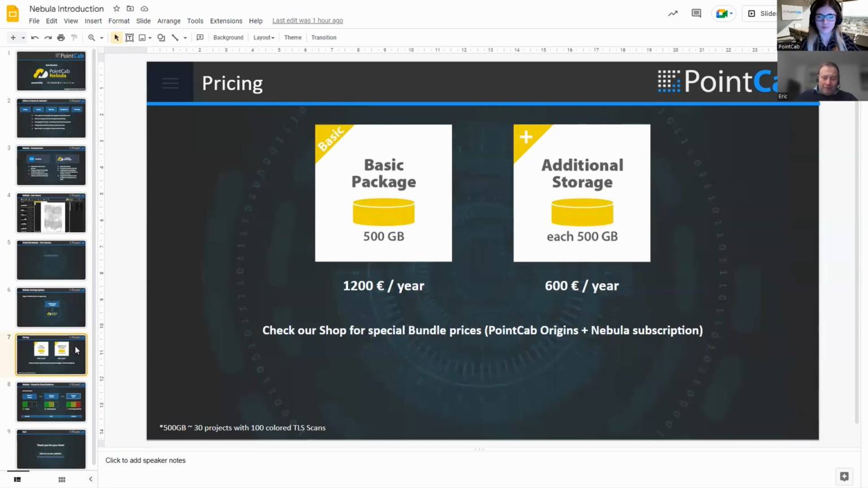A project with 100 colored TLS scans from, for example, a Faro scanner, if you choose Faro Direct or other scanner brands, I think you will not be able to deliver a project with 100 scans in 500 gigabytes. They will need much more space because their data sizes are bigger.